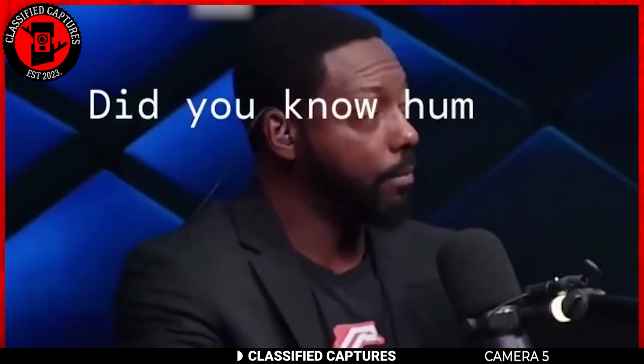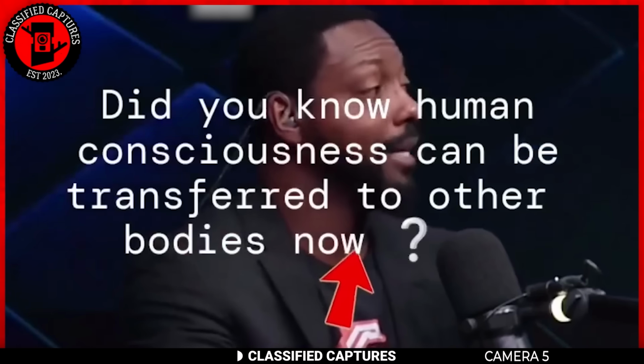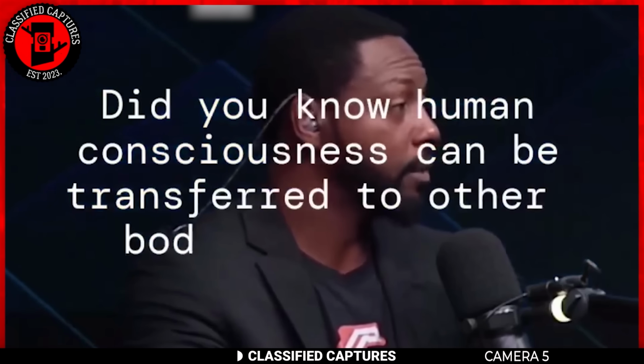Listen. Transferring animals into a computer, which they did a monkey, 2045.com. Look it up. For the monkey's in the computer, his mind is, but the body's dead. Then by 2010 or 2012, they were supposed to have been able to transfer a human consciousness into a robot. They've already done that. And the United States as well.